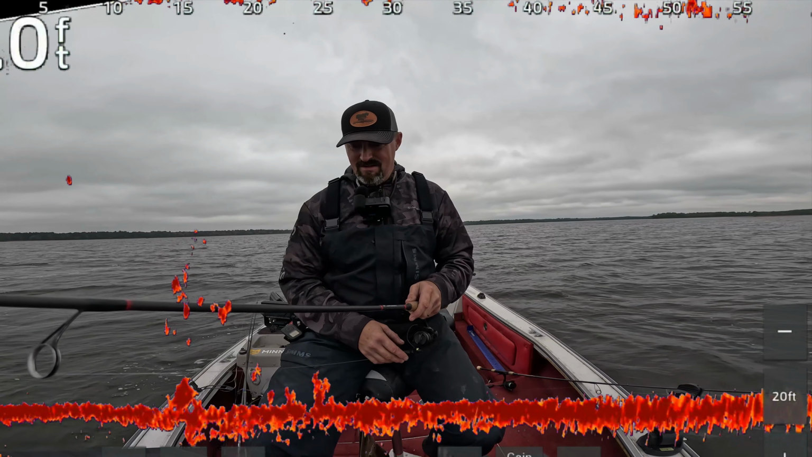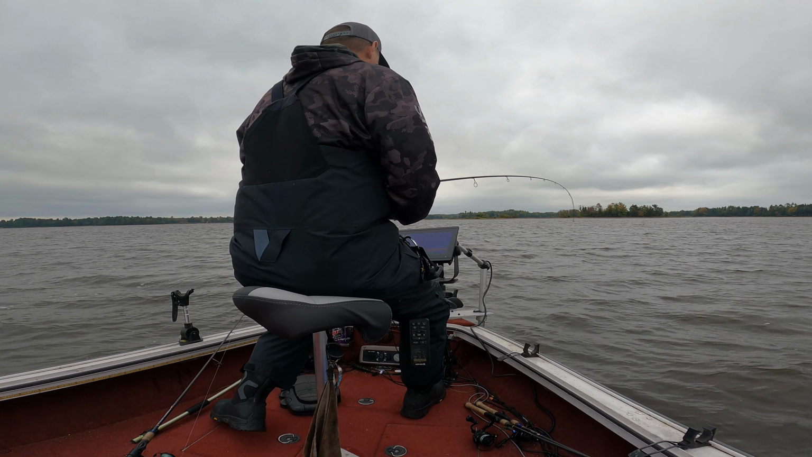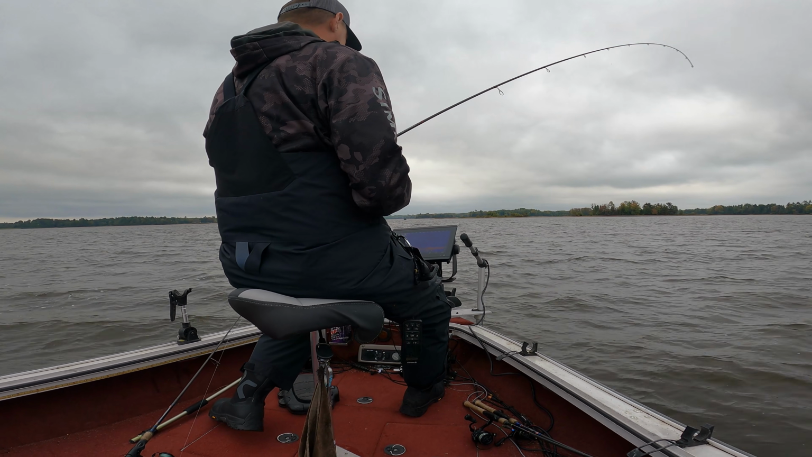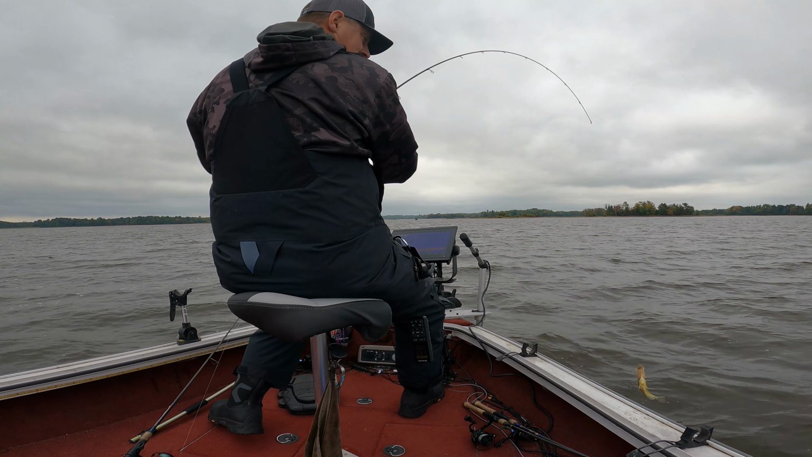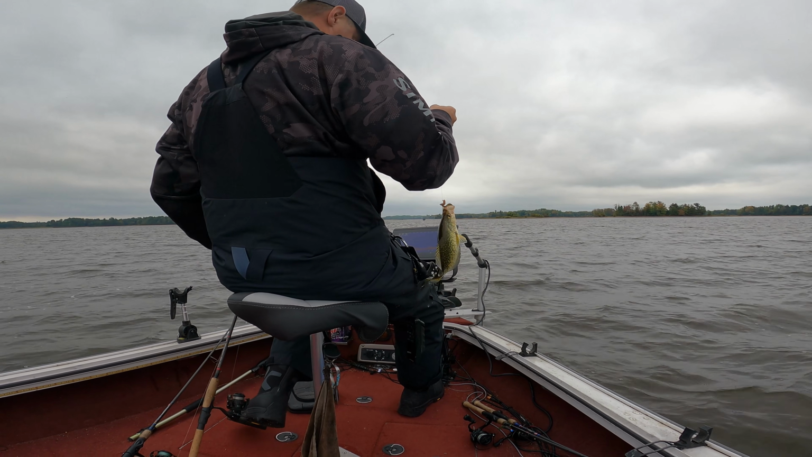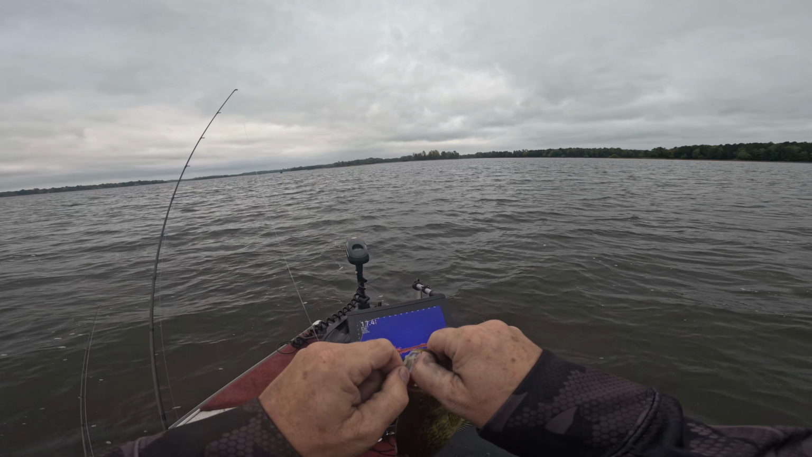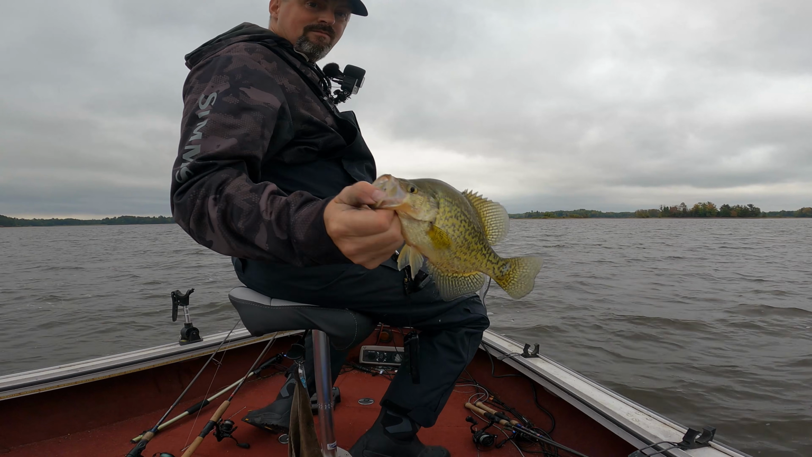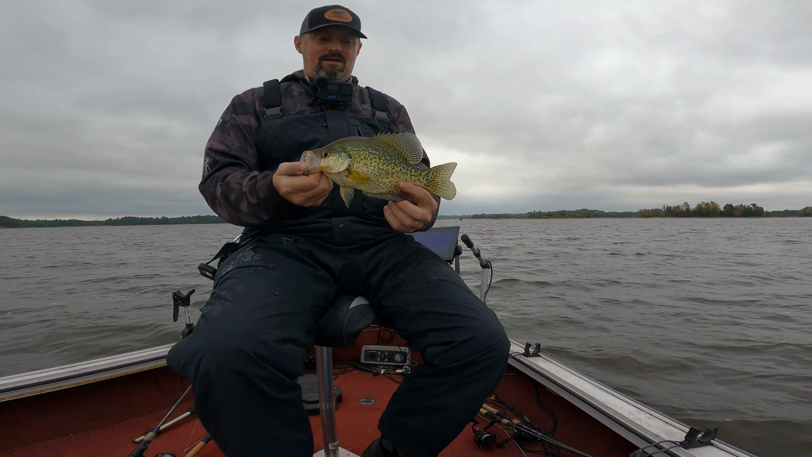So, and there's a pile of fish on this tree. That's a good one too. I was going to turn the live scope on. I didn't really know what was going to go on there, but it's a nice crappie. Nice float system crappie. Piecing it together out here, finding them on the brush. Early fall. Yeah, gotta love it.